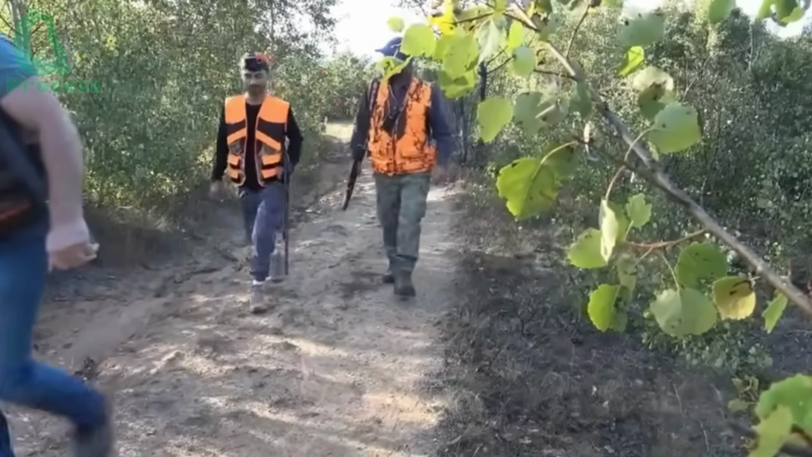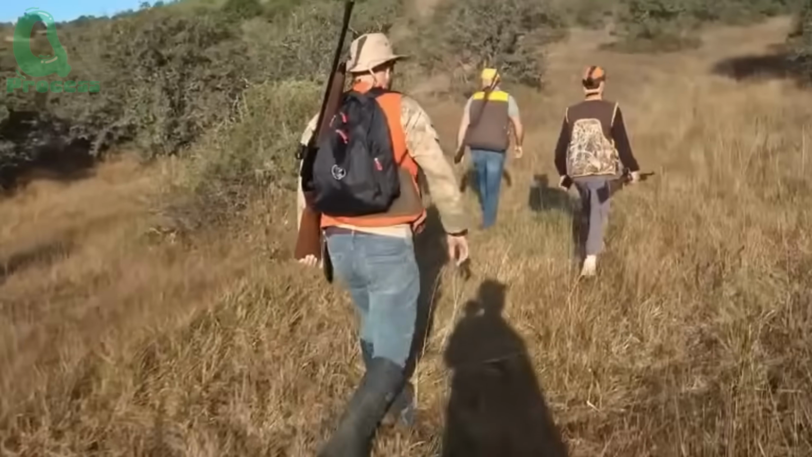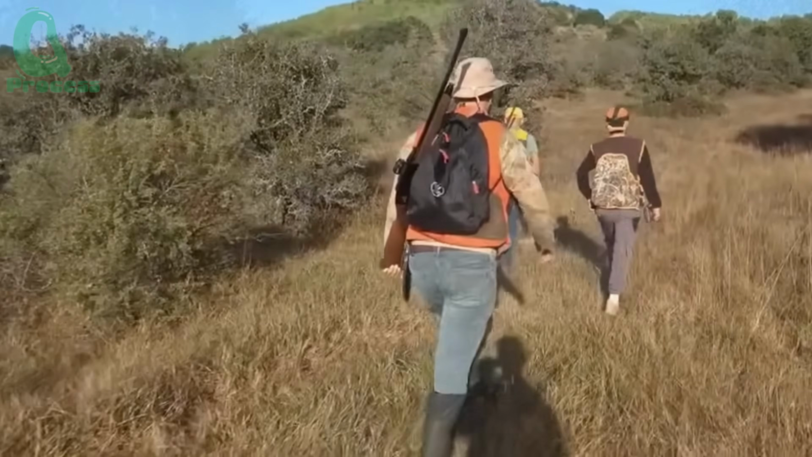As soon as the wild boars vanished into the dense forest, the hunting party immediately split up and slipped into the woods, determined not to let their prey escape.